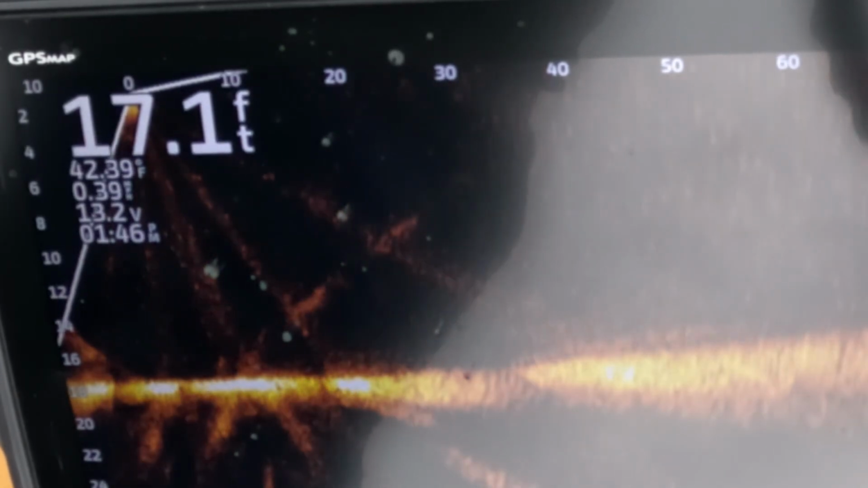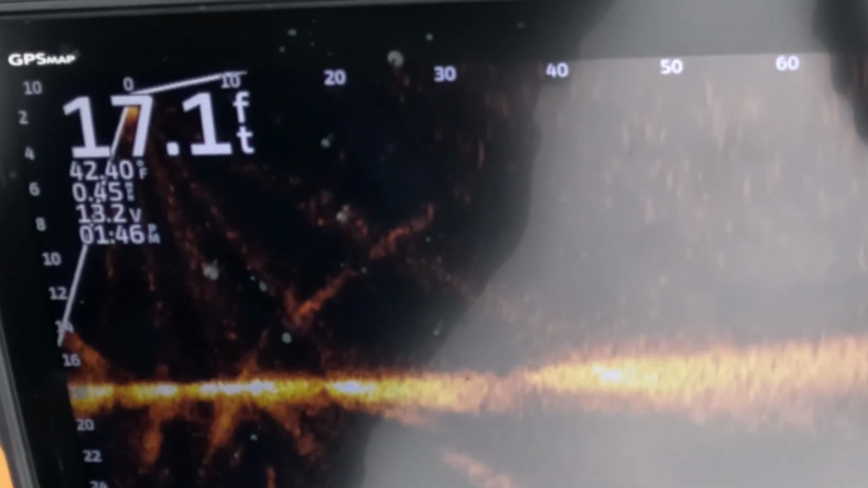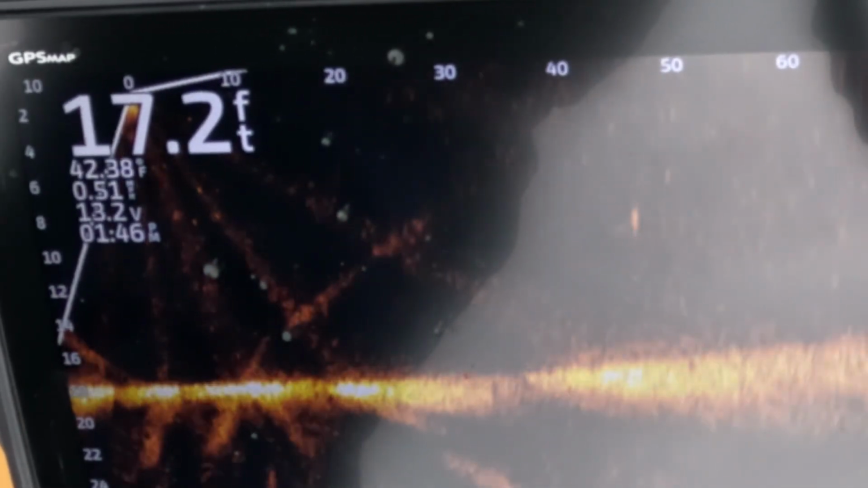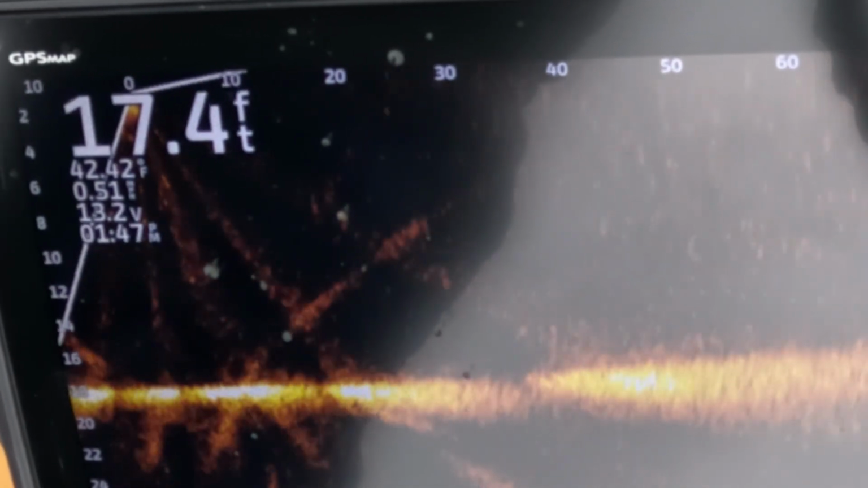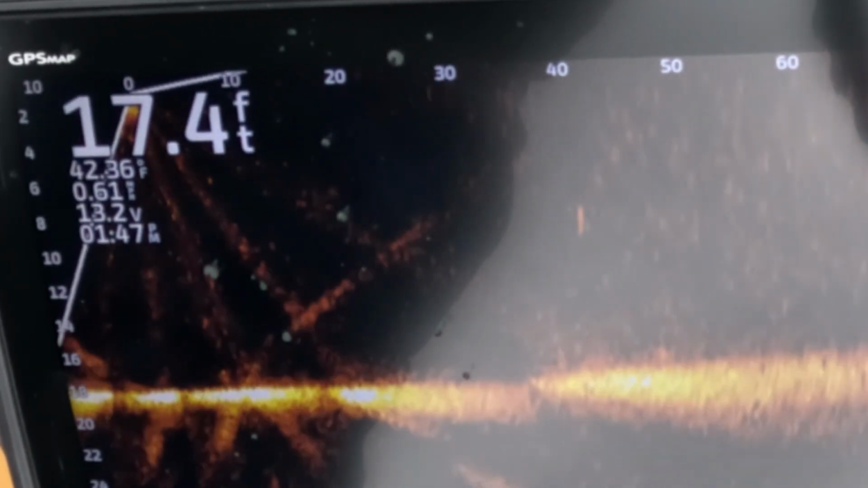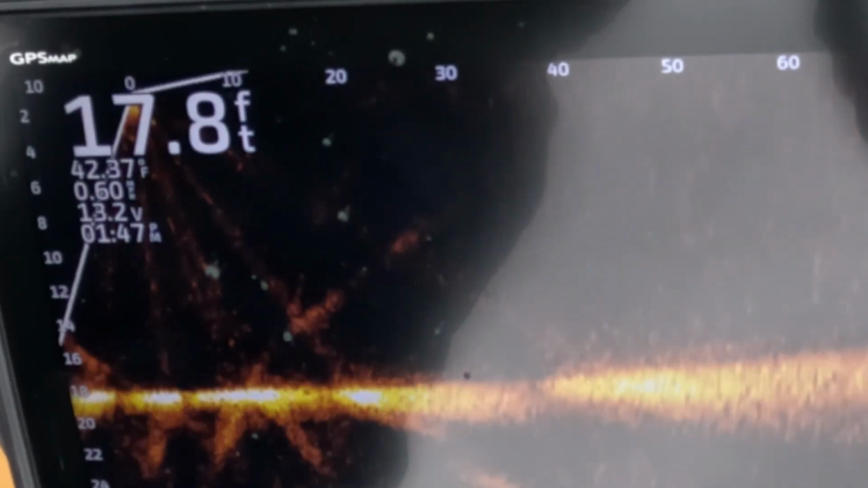And it's getting down there about 8. It's hovering within that 8 foot zone, maybe 9 foot, which is a little bit deeper than what I thought it was going to go. It's kind of staying around 8 foot. Maybe 9. Yeah, now it's really starting to come up as I jerk it and gets closer to the boat.